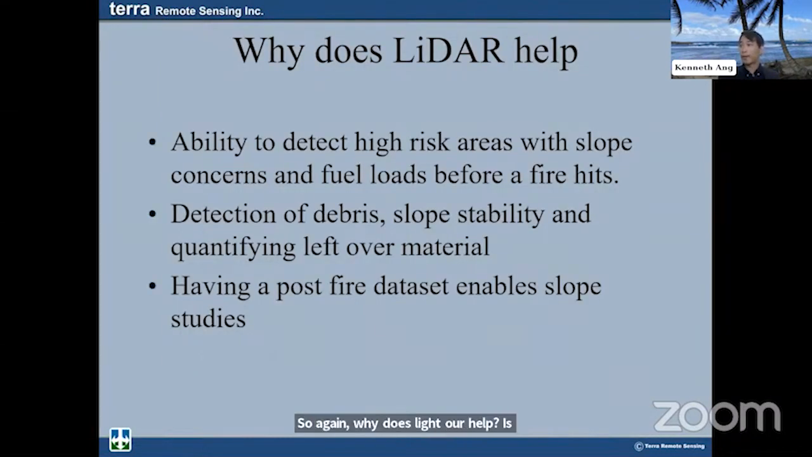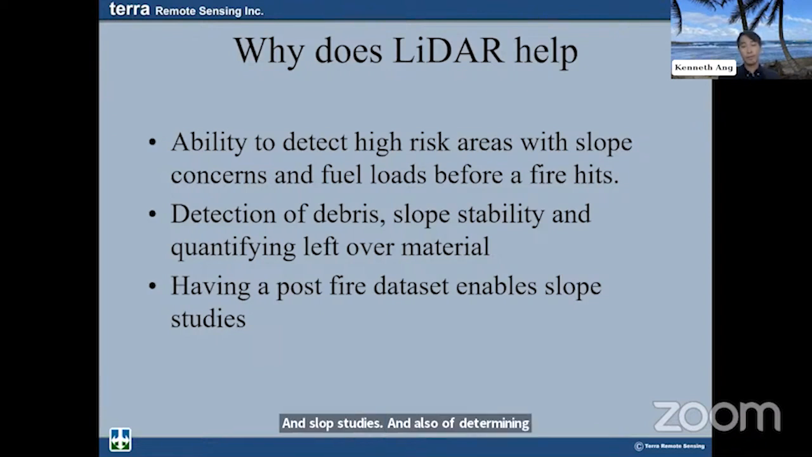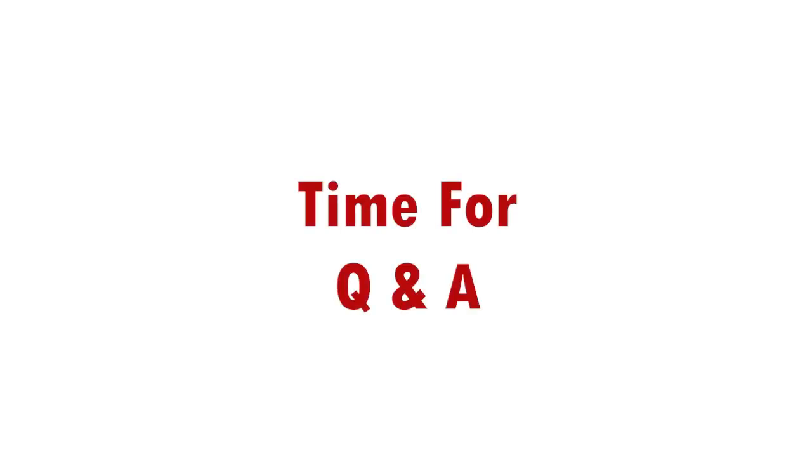The ability to detect higher risk areas with slope concerns and fuel loads before a fire hits, detection of debris, slope stability, and quantifying leftover material. Also, having a post-fire data set helps with enabling slope studies, determining what kind of risk assessments are in the area, and future proofing an area for planning purposes. I have definitely come to the end of the presentation here, and can take questions.